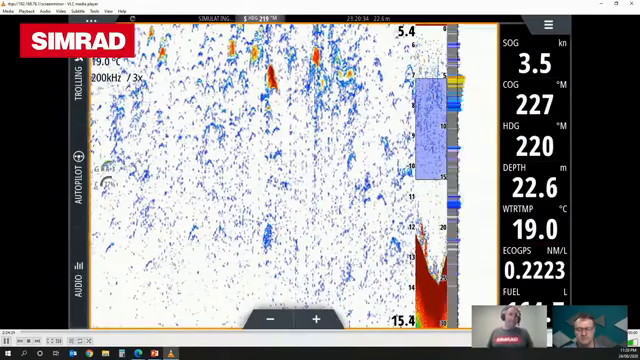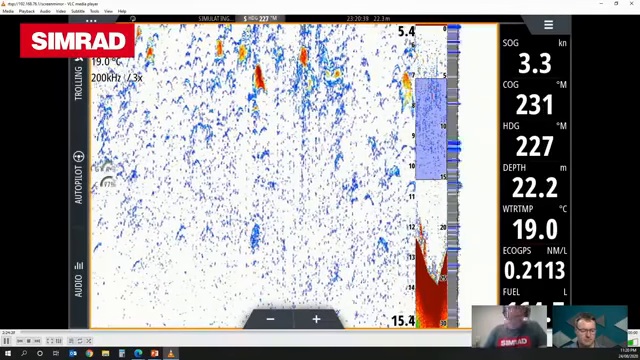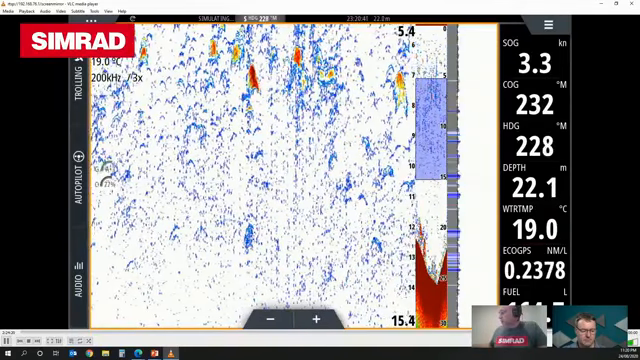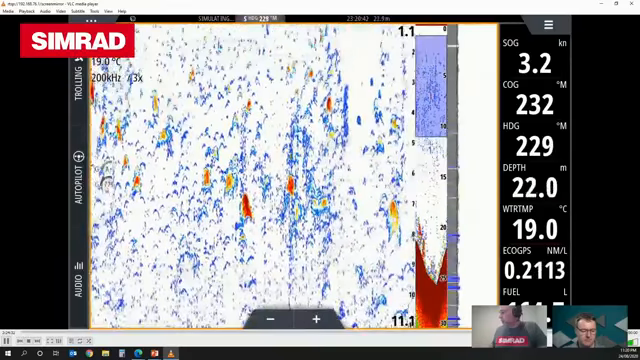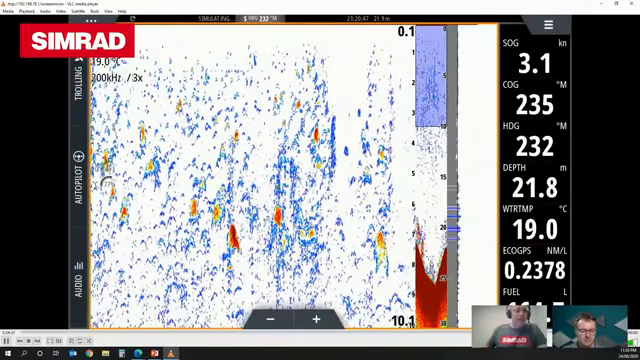So if you're fishing really deep and you're wanting to keep an eye on what's happening in the upper water column, this is a great way to do it. You can just take a wee look and look up in the upper water whilst keeping an eye on the bottom at the same time.